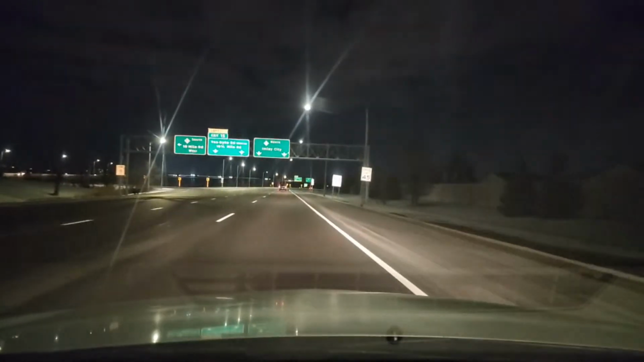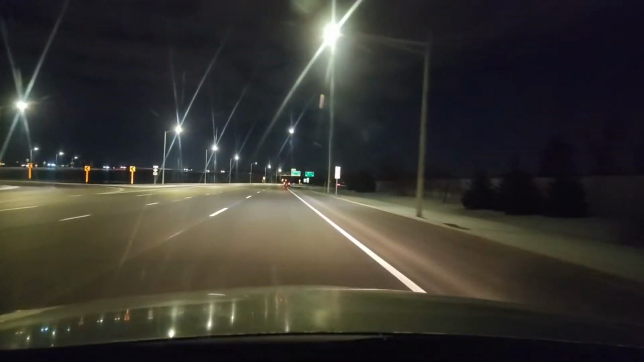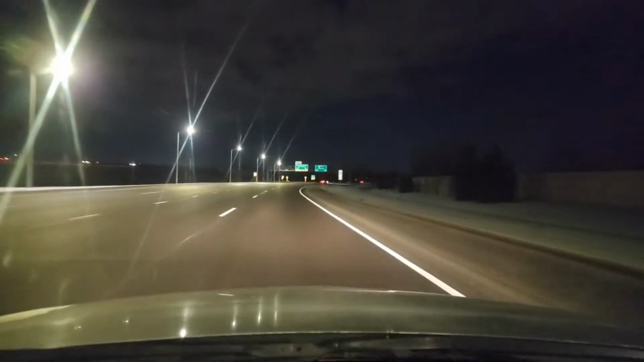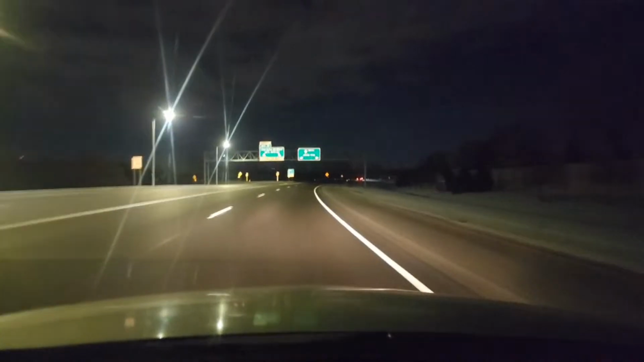And literally all of you should be listening to this. This is a real life driver's education lesson for adults and teens. So the speed limit here is 45, but it changes to 70. So I'm at about 45 now.